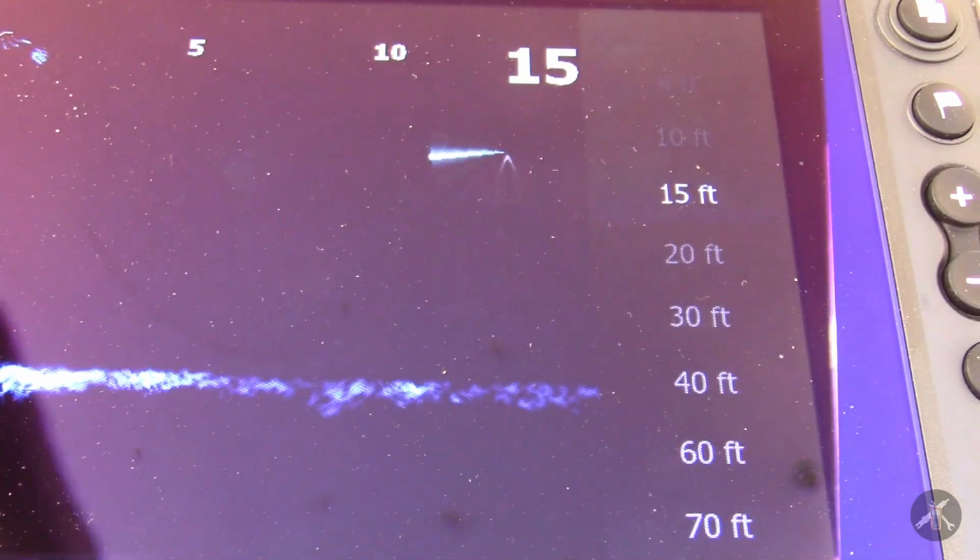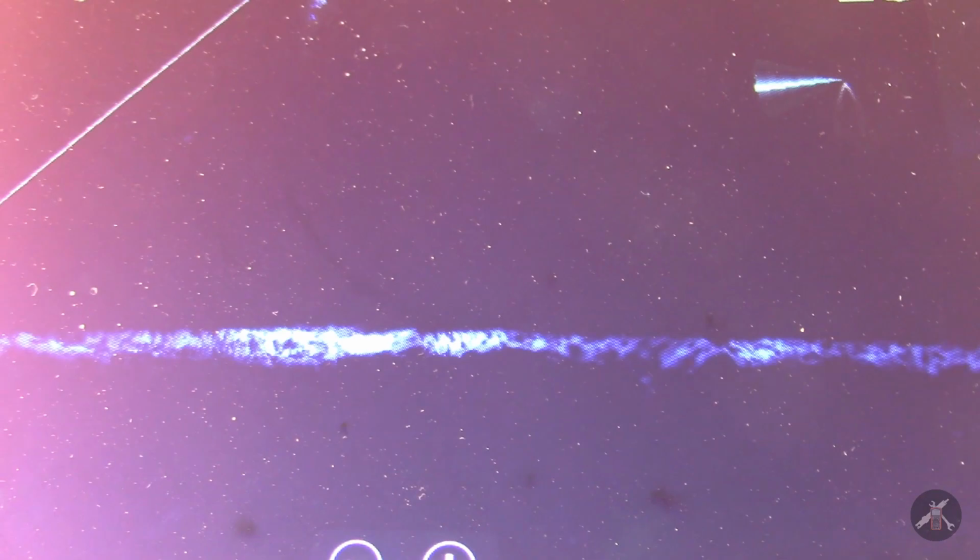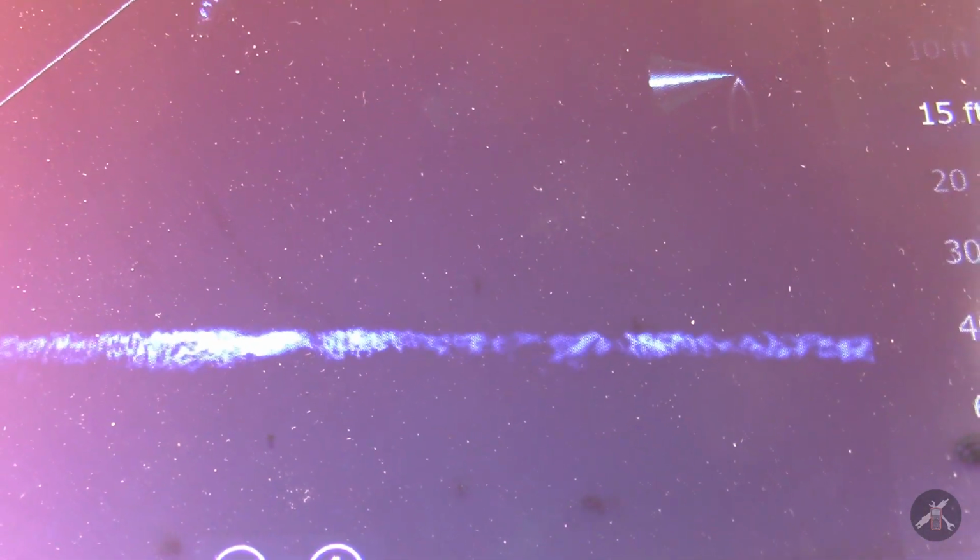Well, there's a number of fish coming through. Looks like they're swimming through right under the boat.